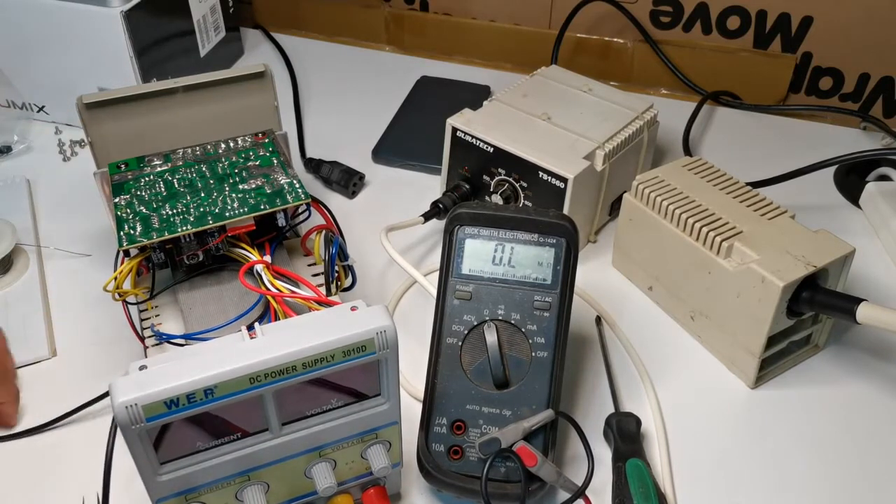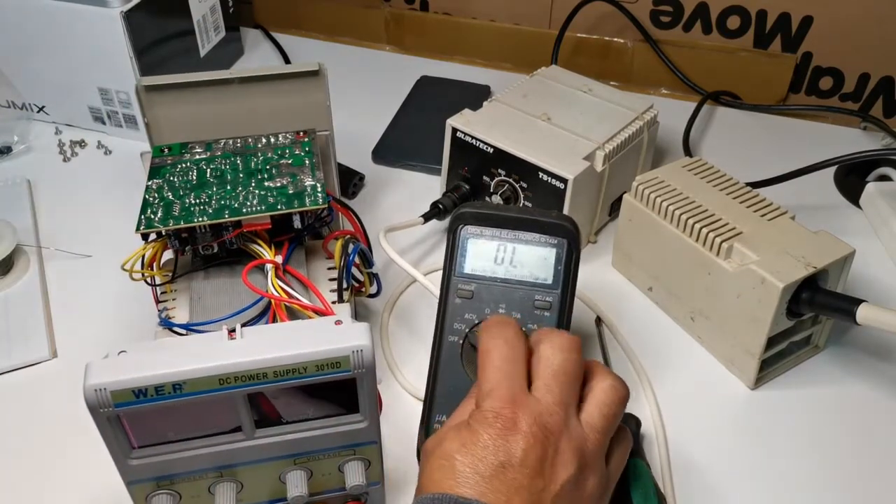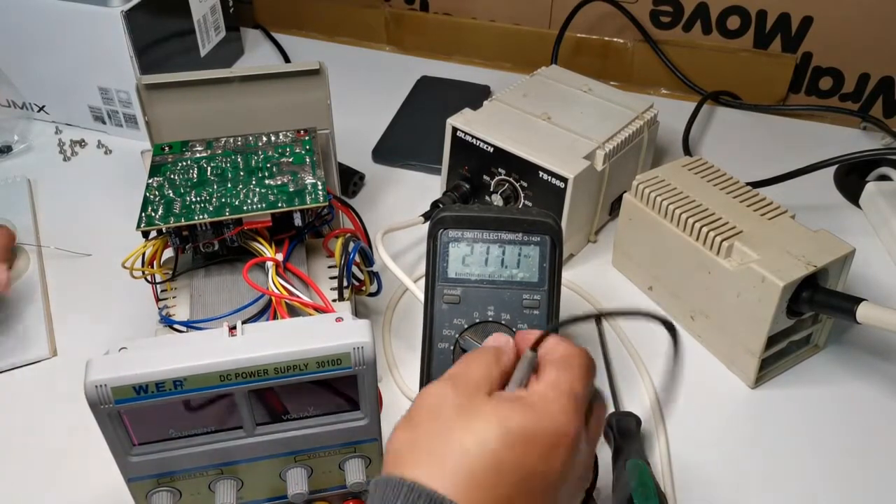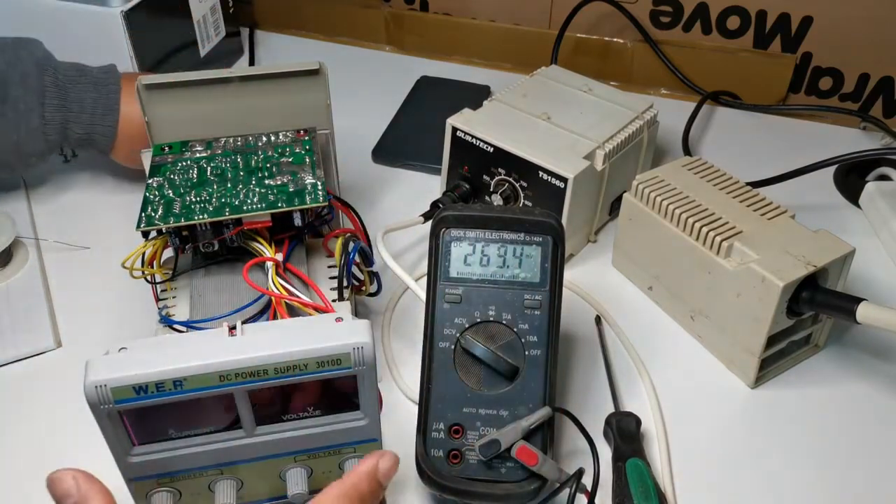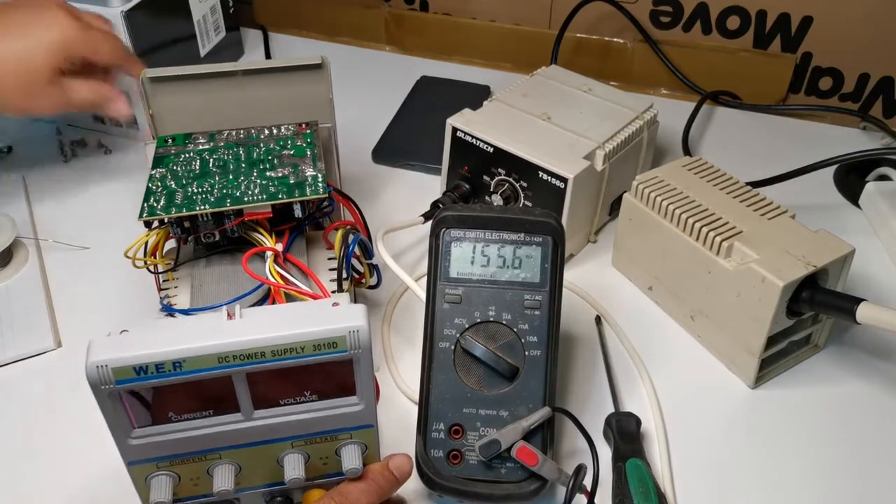Okay, now it's the verdict. We'll see how it goes. Check for the DC. Okay, now check for DC, apply the voltage, and finger crossed.